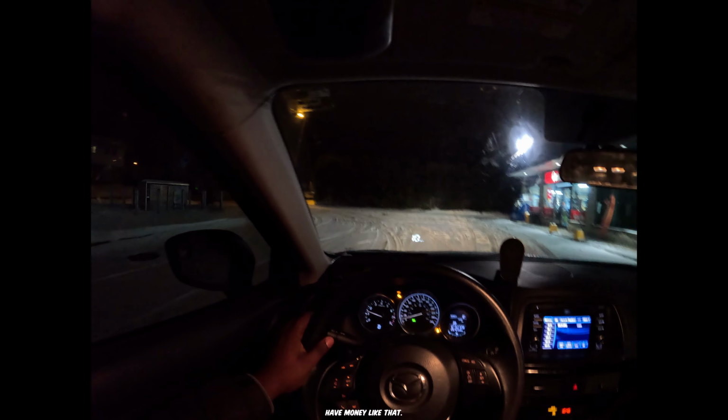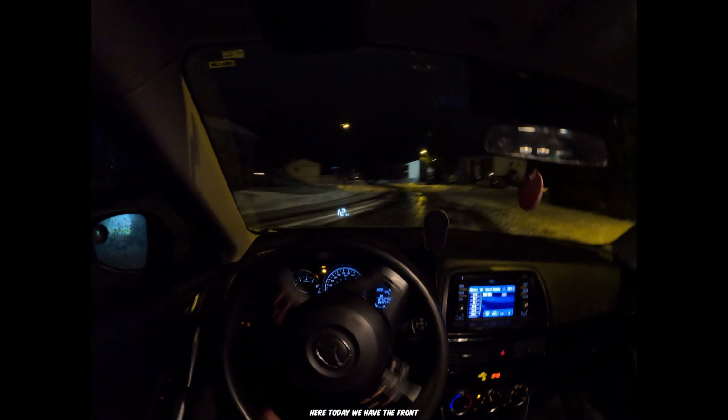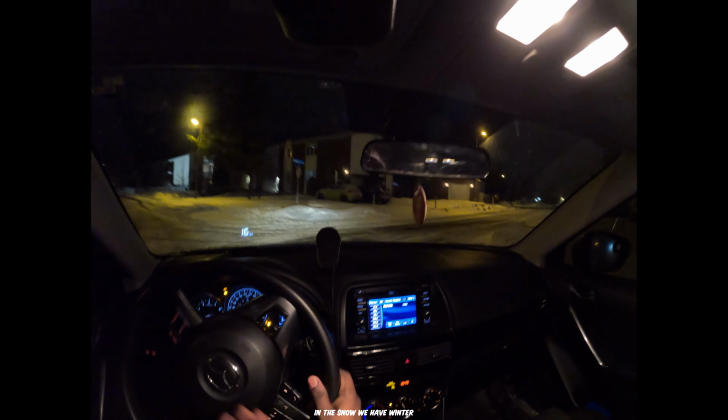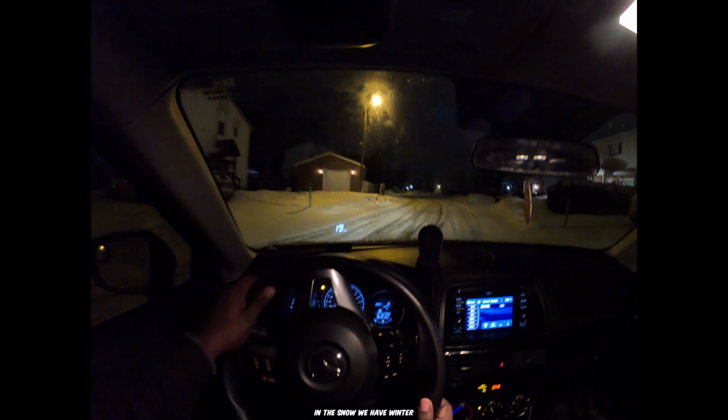Funny enough, I don't even really have money like that. I'm just going to go to the gas station and buy like $20 worth of gas and call it a day. But this 2015 Mazda CX-5 is a front wheel drive. We have the all-wheel drive one, but that's not the one we have here today. We have the front-wheel drive, and we're taking it on an adventure in the snow. We have winter tires on as well.